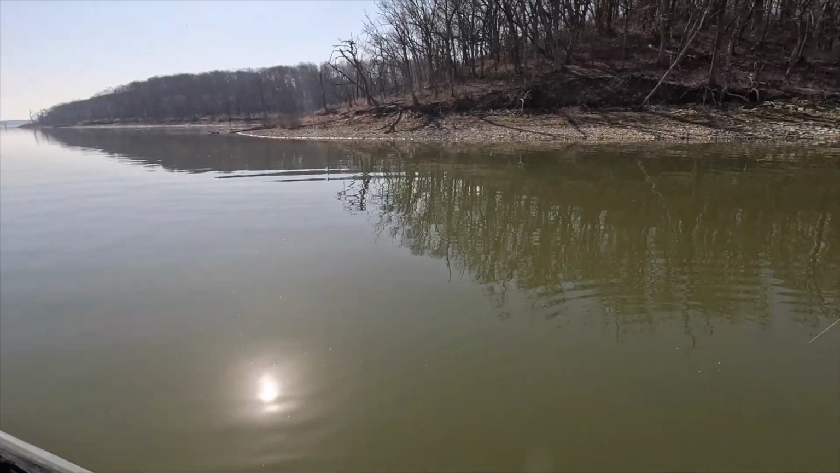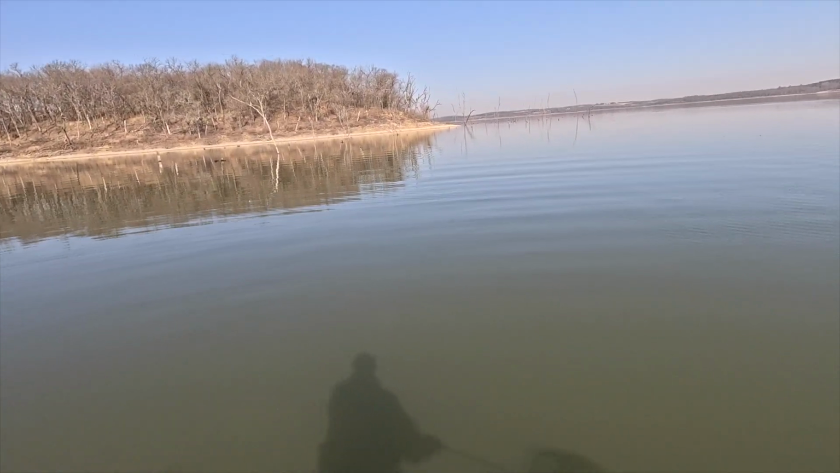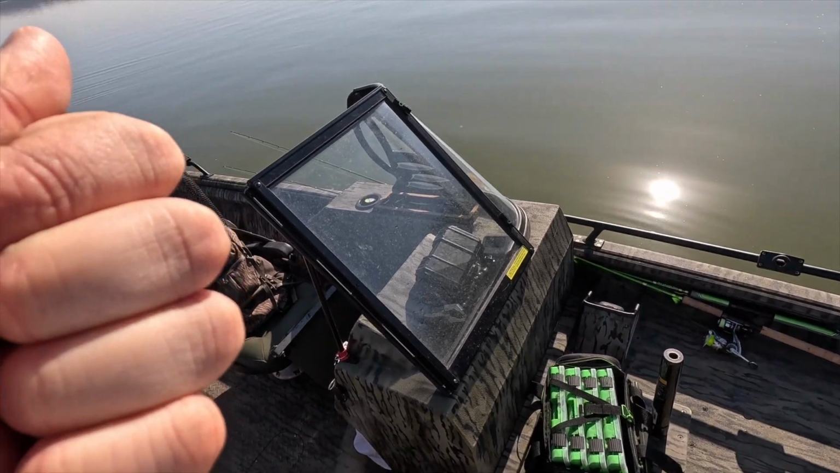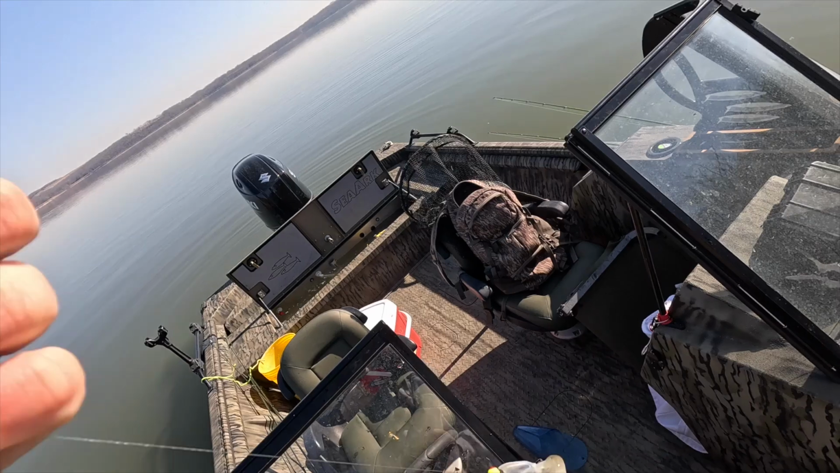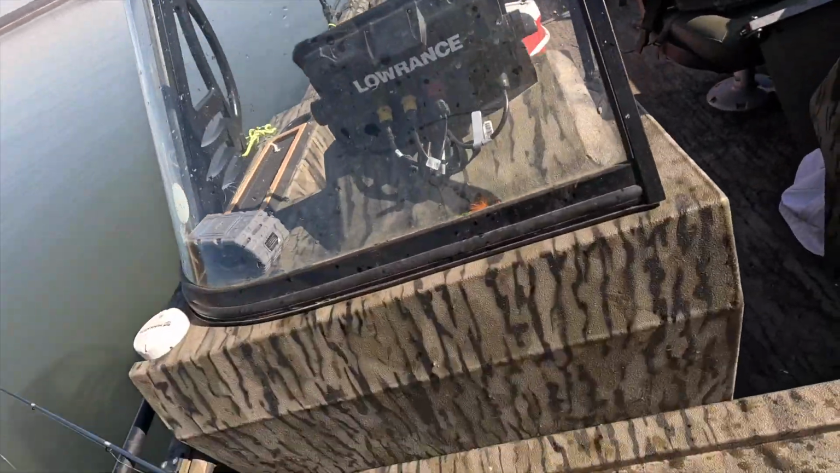There's another one. Man, I really think that they like this jig. That's a tank. That's a really good one. Oh my goodness. That's a crappie and a half right there. Whoops. Okay. Yep. There we go.